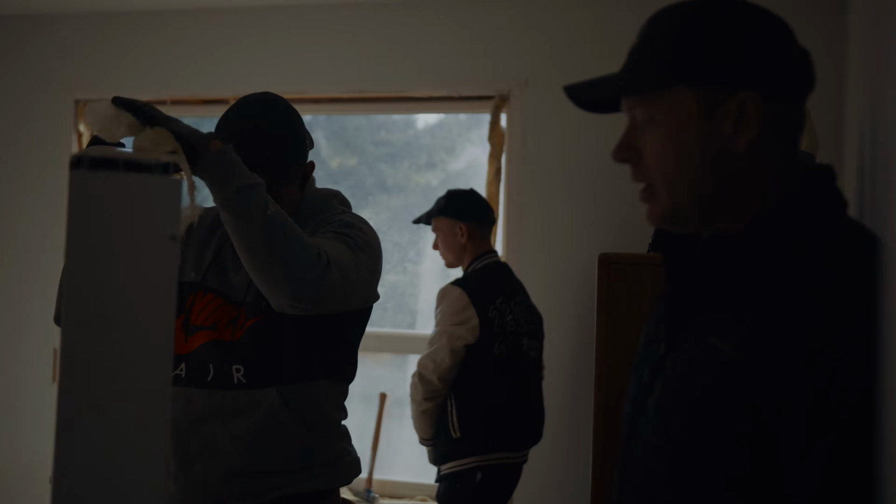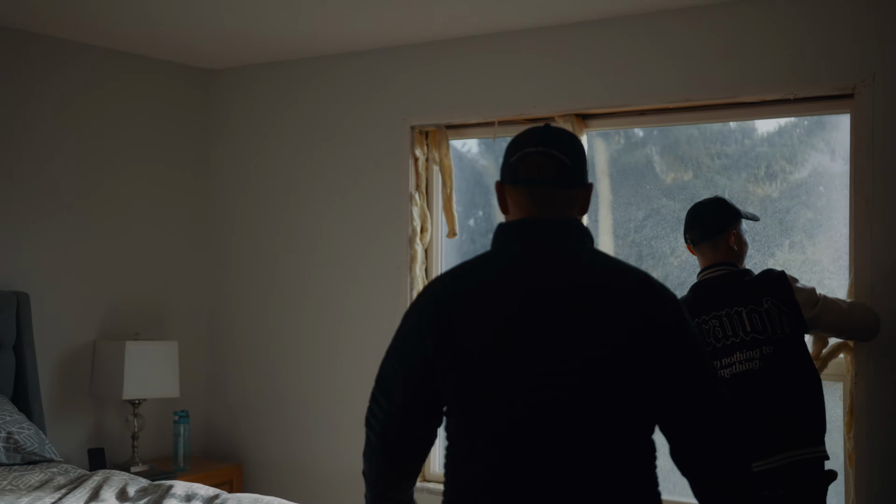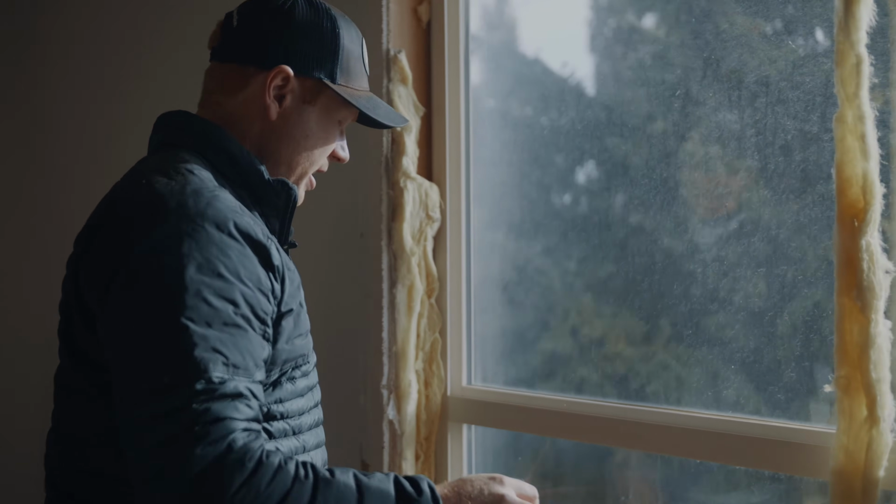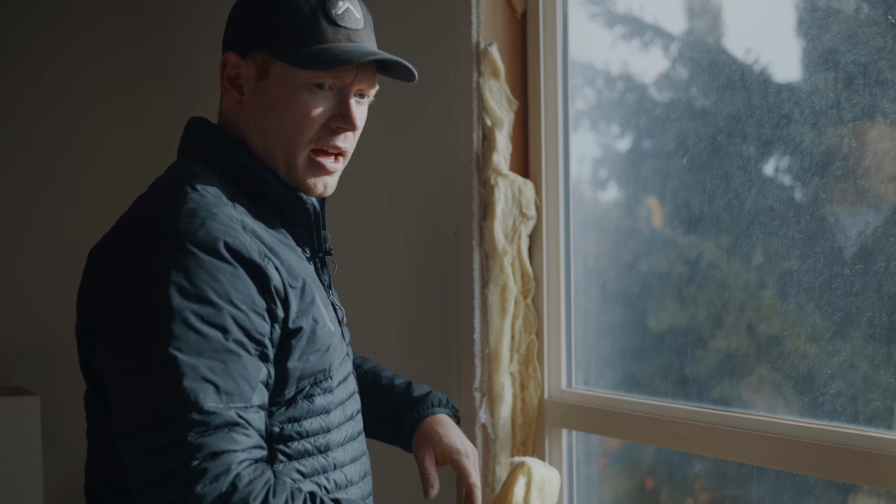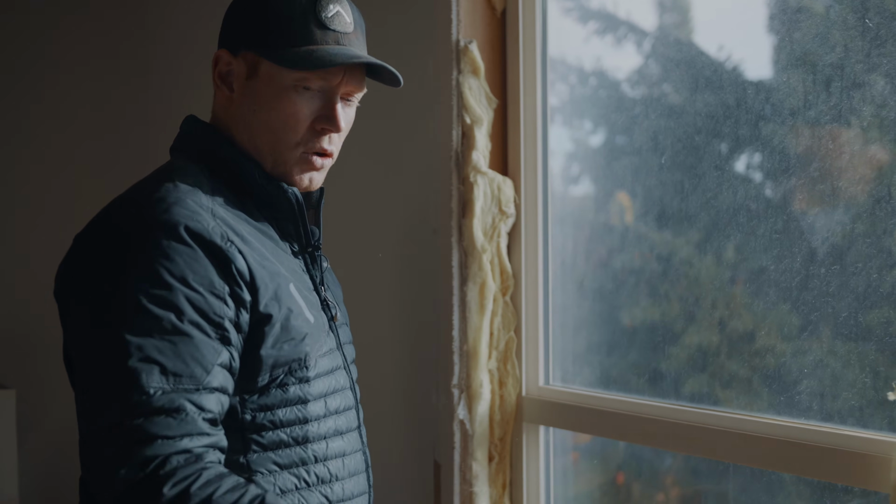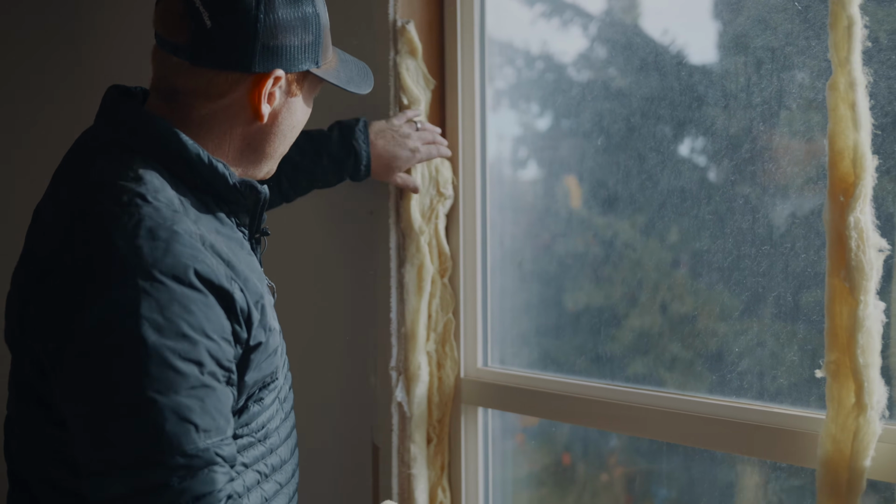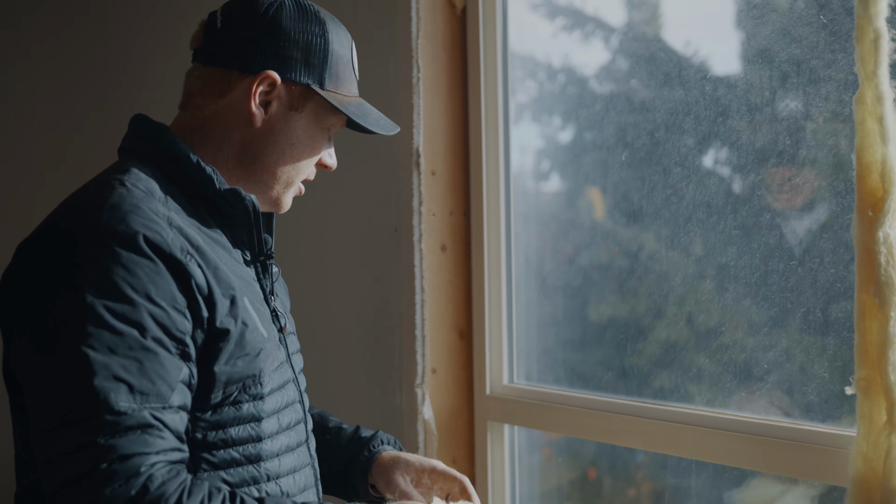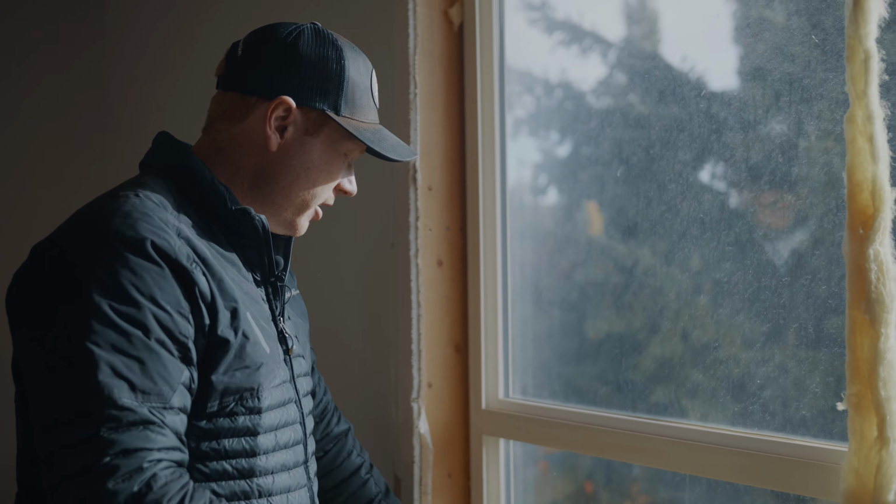So we're taking our window out. You can see it's actually coming in parts. First, we're taking out the vinyl framing. Take that all out in one piece. And then we got our insulation, our bad insulation inside, in between that frame and the actual jamb. No good, don't like it, nothing good about it. It's very squished, compressed, not doing a very good job at sealing up the air gaps.